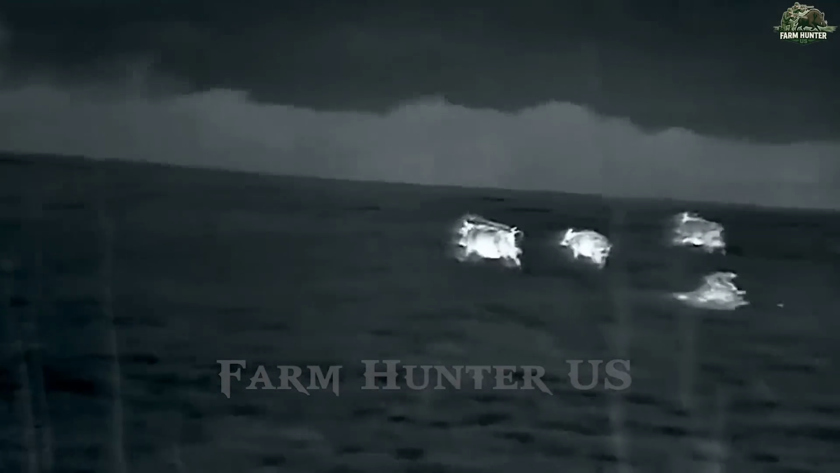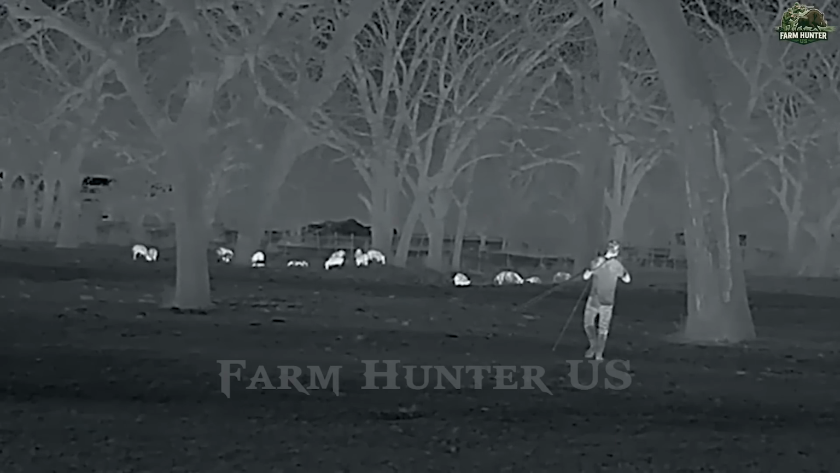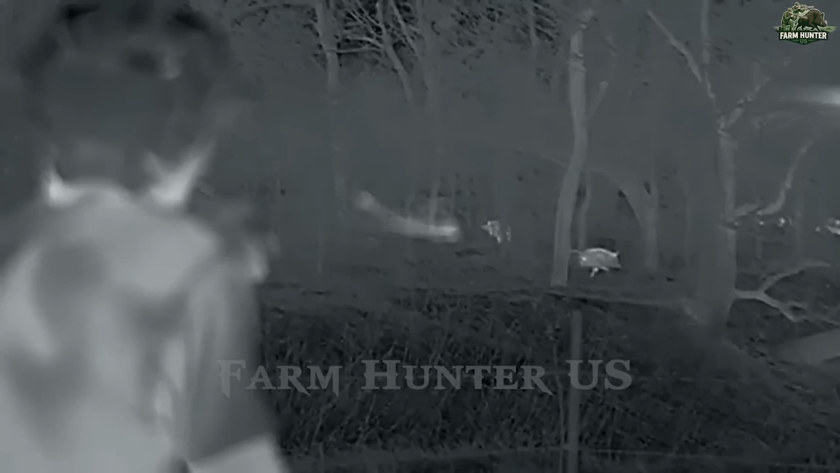Panic exploded among the herd. Chaos erupted, squeals, thuds, and the thunderous charge of hooves trampling the earth. But we didn't flinch. We moved with precision, tracking their movement and calmly picking off targets. Each boar brought down wasn't just a victory for us, it was relief for the farmers whose livelihoods they endangered.